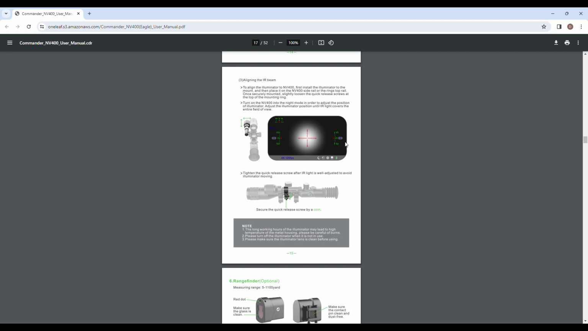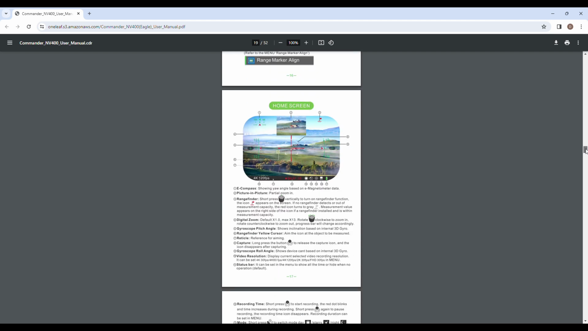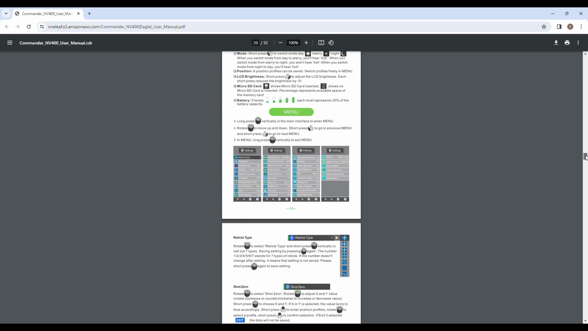I used my bubble level on the scope and on the gun. I leveled it, then I calibrated it. Once I did that, the cant seems to work really, really well. And I don't know if that was what they intended, or if you were supposed to be able to use that and it levels itself on its own. It certainly did not do that for me.